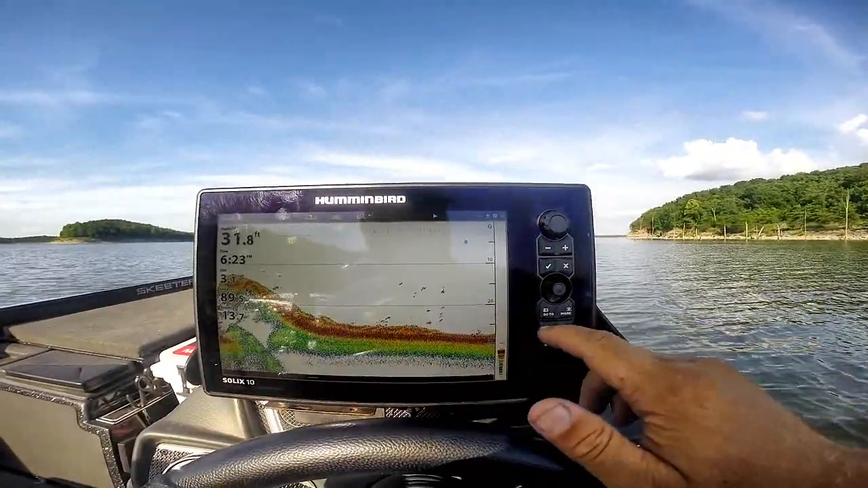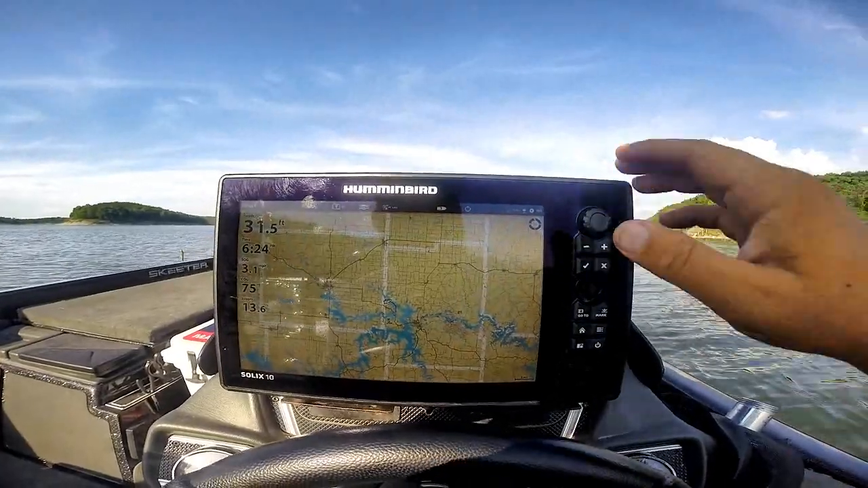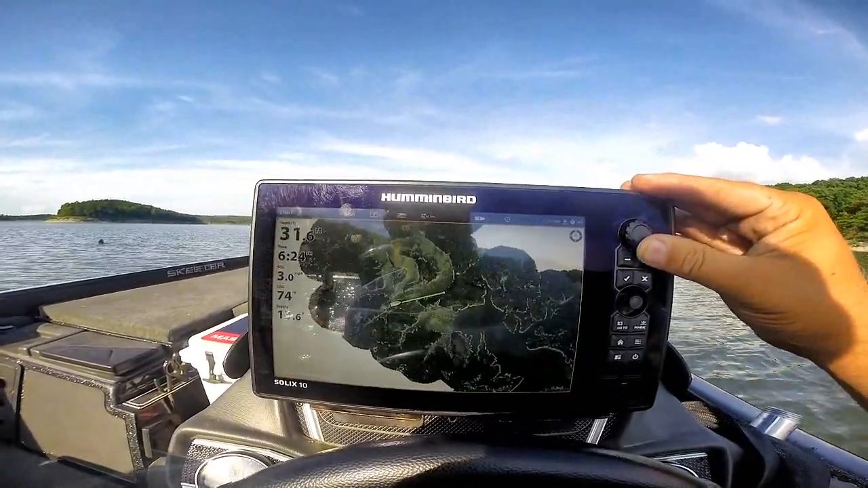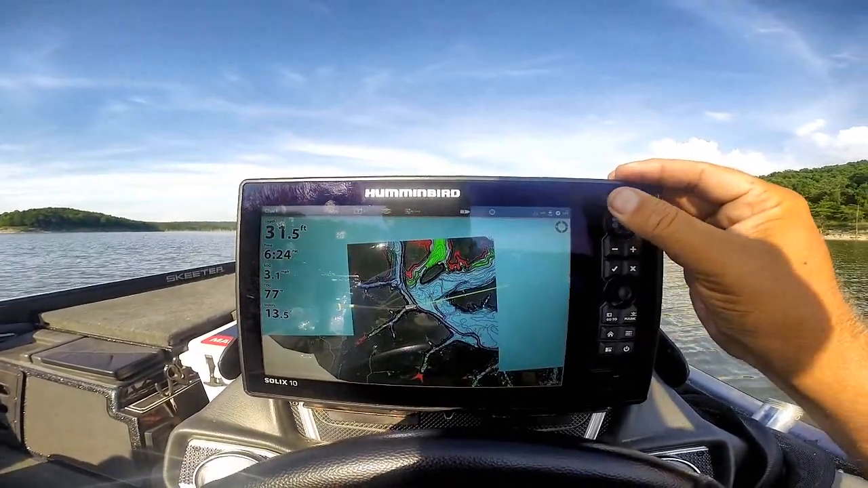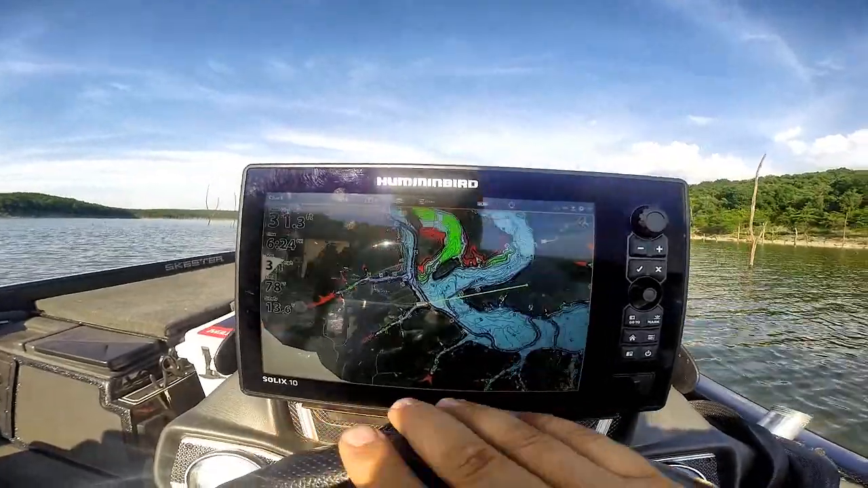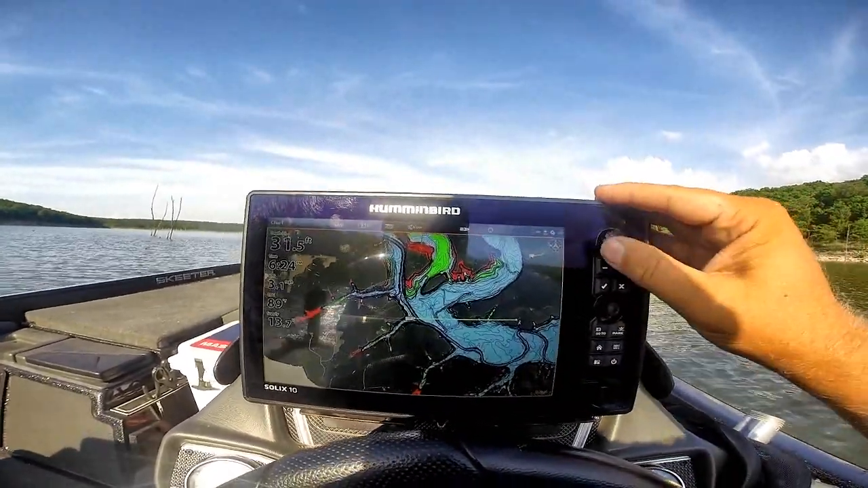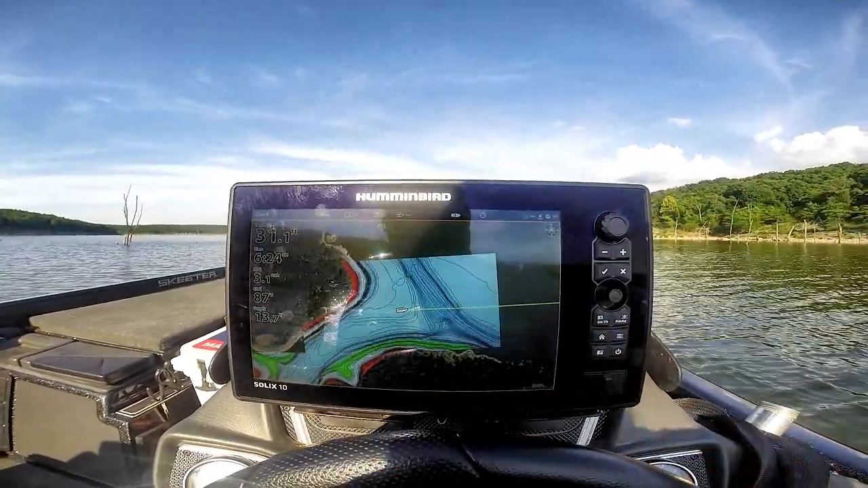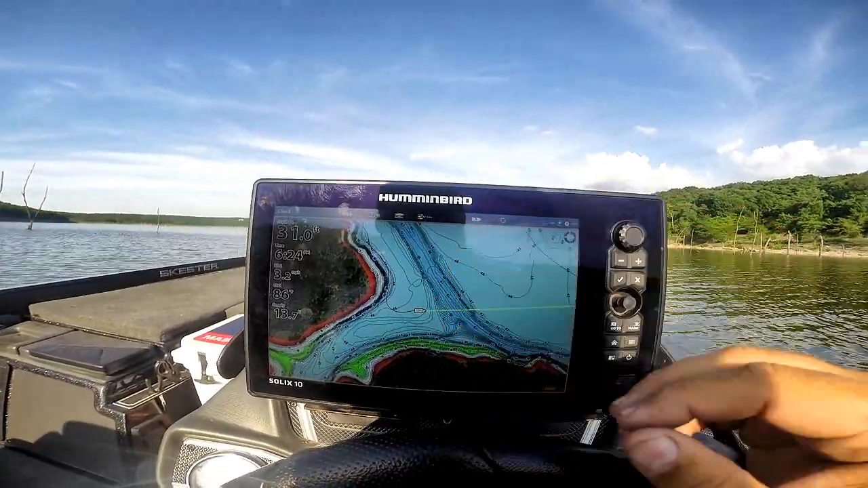I mean, it's a Humminbird. It's awesome, simple, and easy. Probably one of the biggest features being on the tour that people like is the Lake Master mapping and its high level of accuracy, details, and features. Shallow water highlight, depth, deep water highlight. But Lake Master has become known as the leader in detail and structure of the contour lines on the screen.